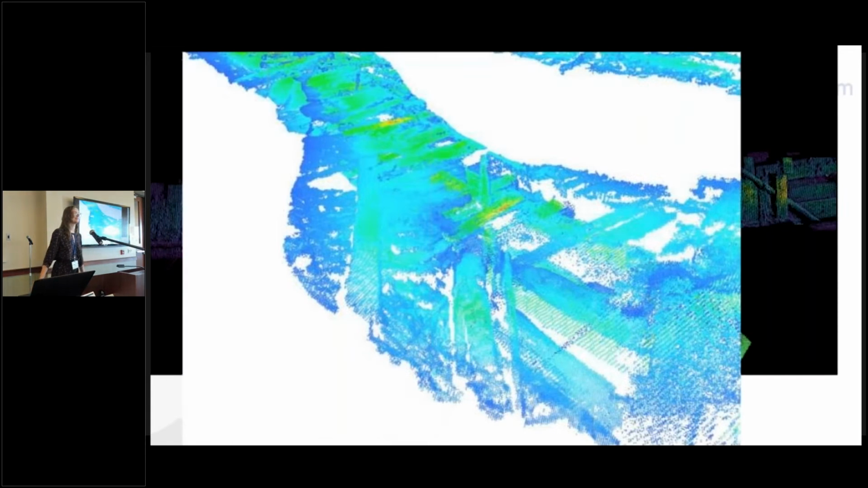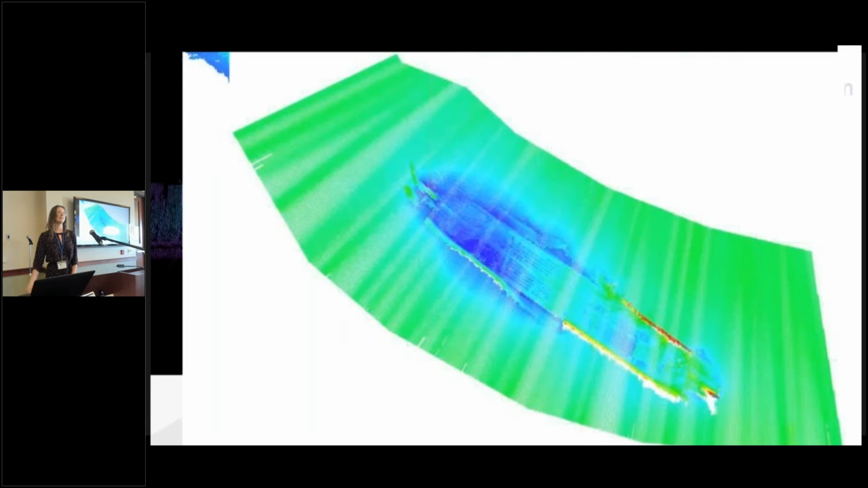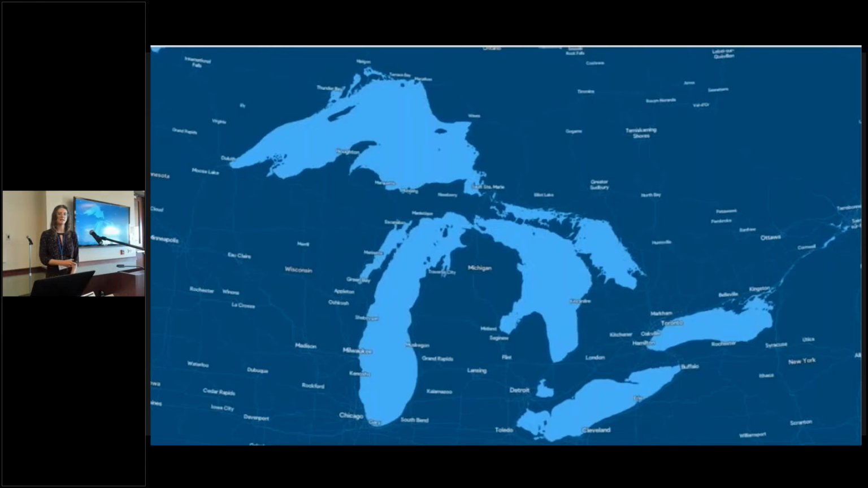And I'm sure you're all familiar with this image, and with this, and something like this, as well as this. But the problem is that we don't have any of these for all of this. And that's why we're here. We're here to talk about Lakebed 2030, mapping the Great Lakes with high resolution, high density data to modern standards by 2030, a lofty goal. But I think that everyone in this room is committed and we can get it done.